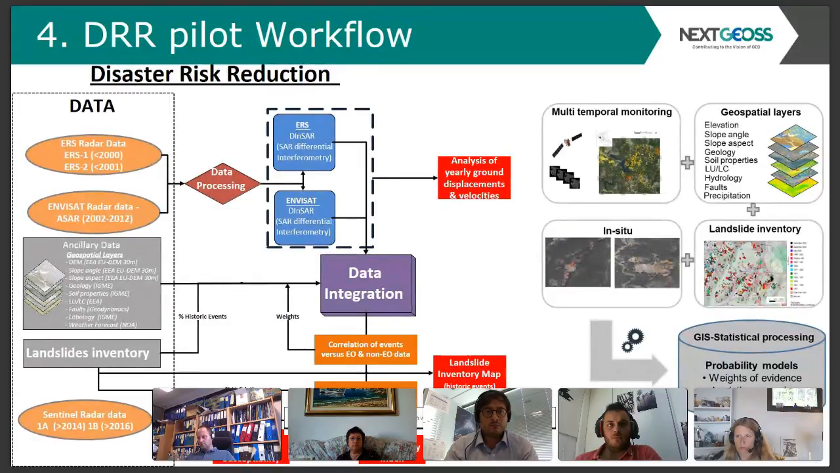So the concept is the following. Firstly, we analyze the historical synthetic aperture radar data to generate ground velocities, and we'll do this using ERS and ENVISAT data. Then we'll use these velocities as indicators for slope instability, and Doug Anders saw an example in his presentation before. And under certain conditions, you can use these velocities to update the landslide inventory dataset that we get from our end user.